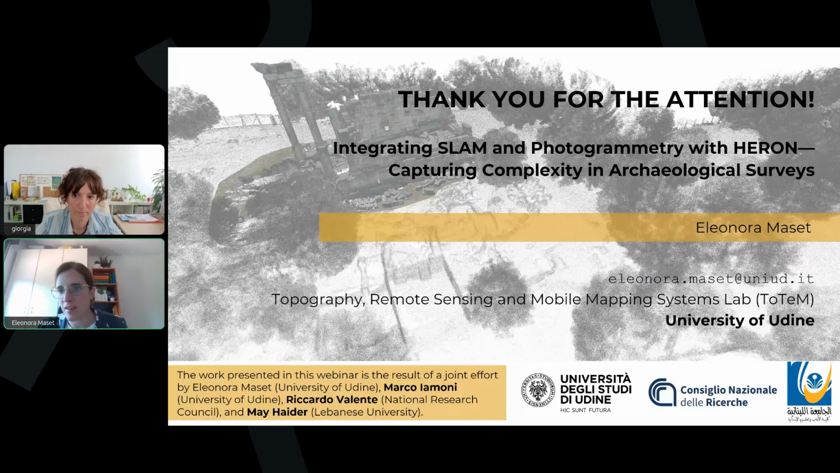But at the same time, this is exactly where the advantages of the SLAM system become clearer, because SLAM is fast, can acquire continuous data, and does not require, of course, GNSS. So it is easy to use and ready to use also. These difficult conditions are the best conditions for SLAM. We can say that, yes.